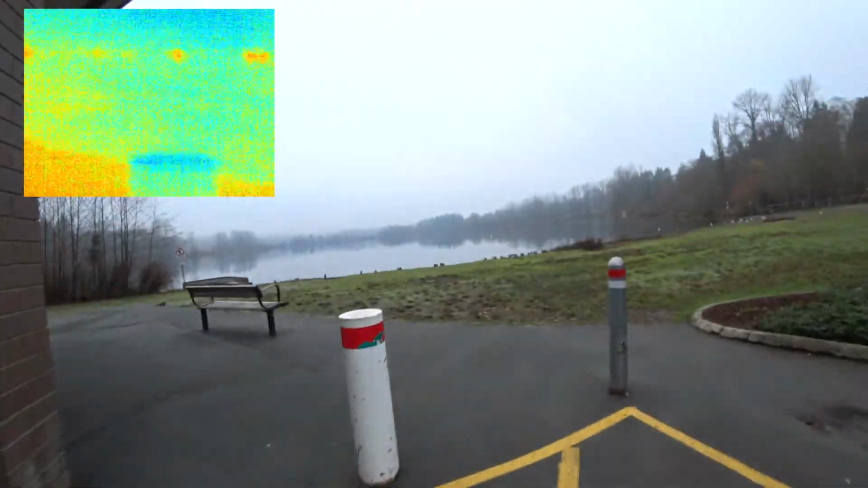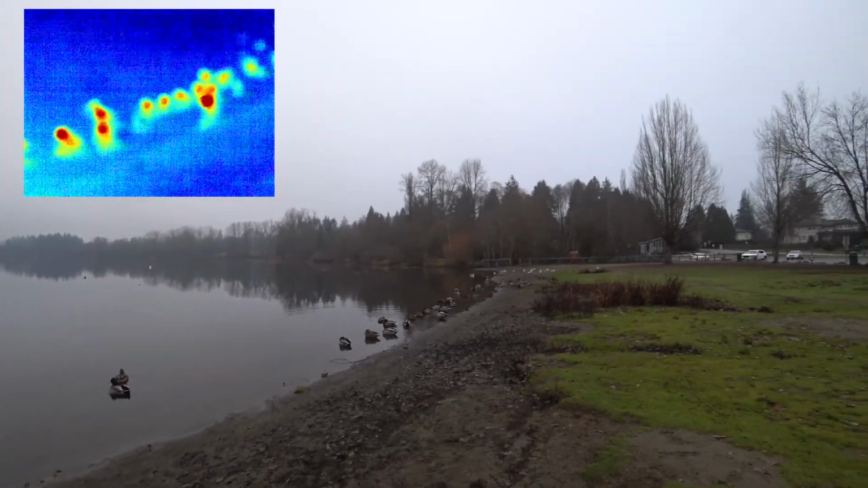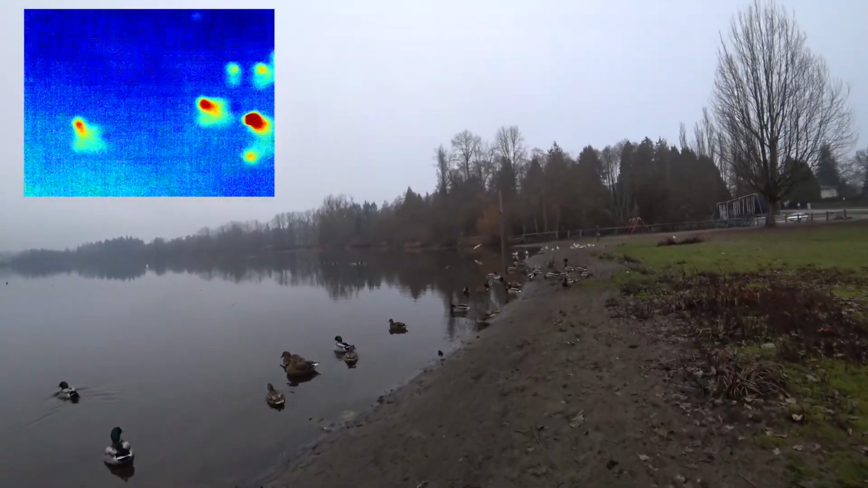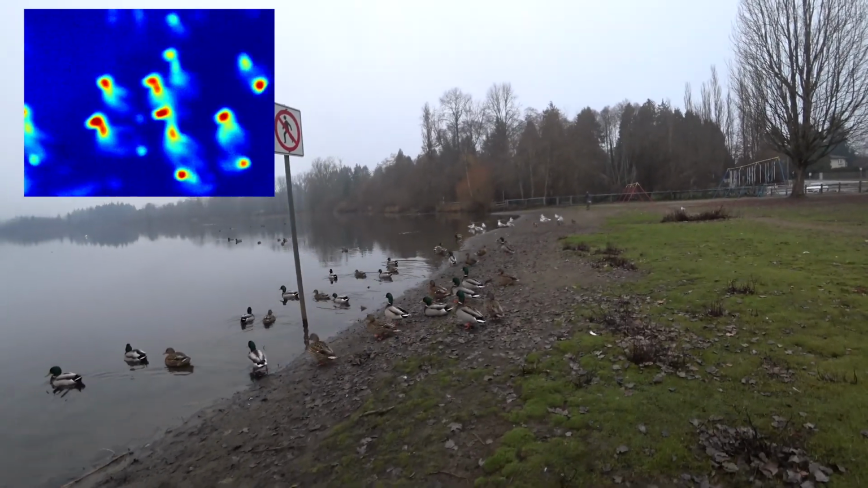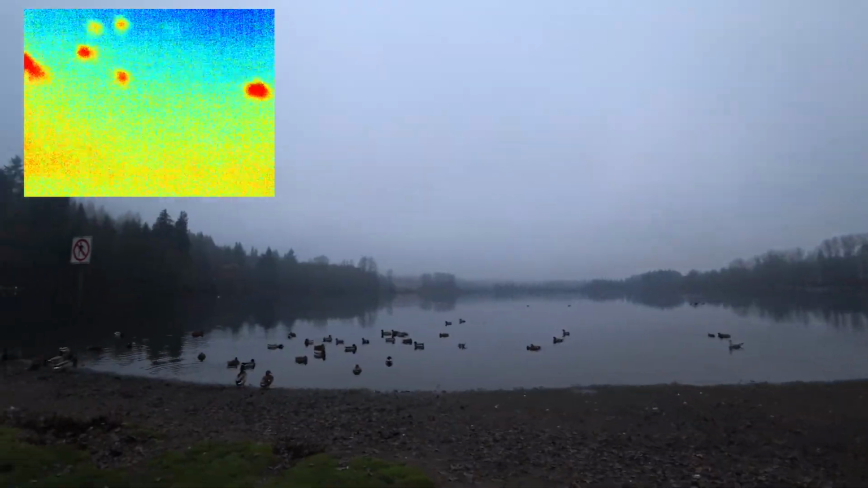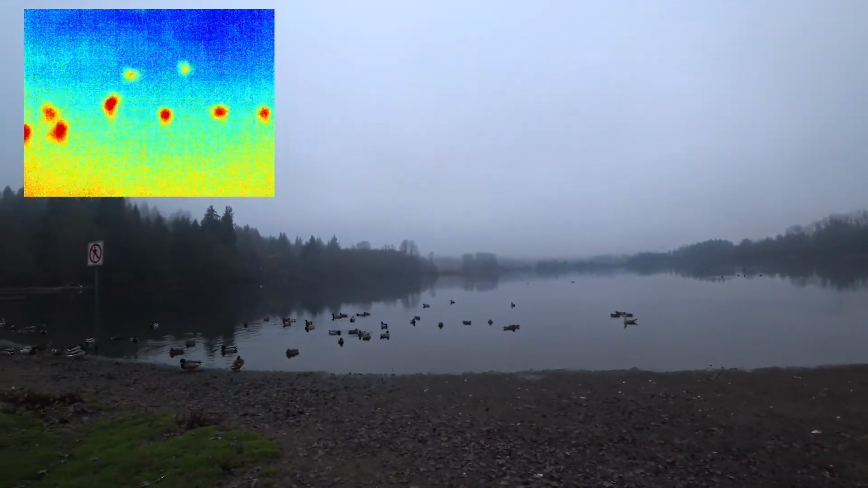Okay, here are a lot of ducks and stuff. Yeah, I just did that for a test, to put the camera there to make it the hardest point, to see how the picture turns out afterwards.